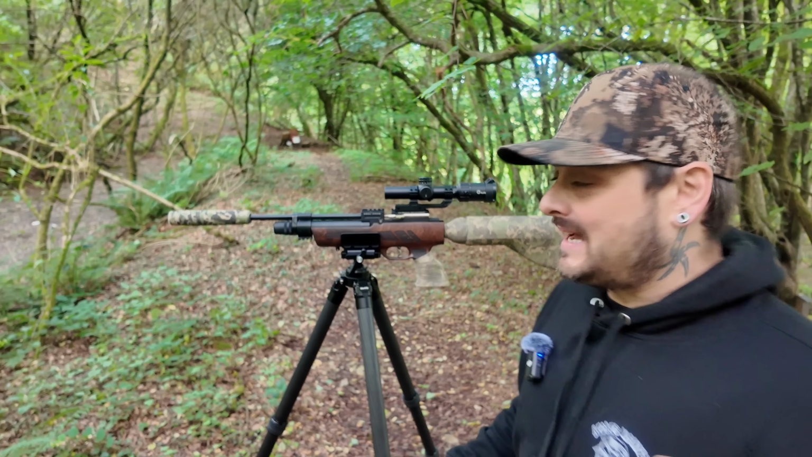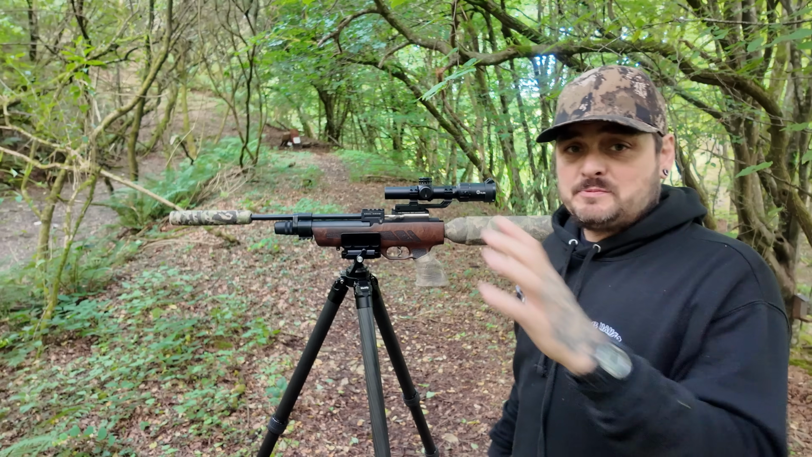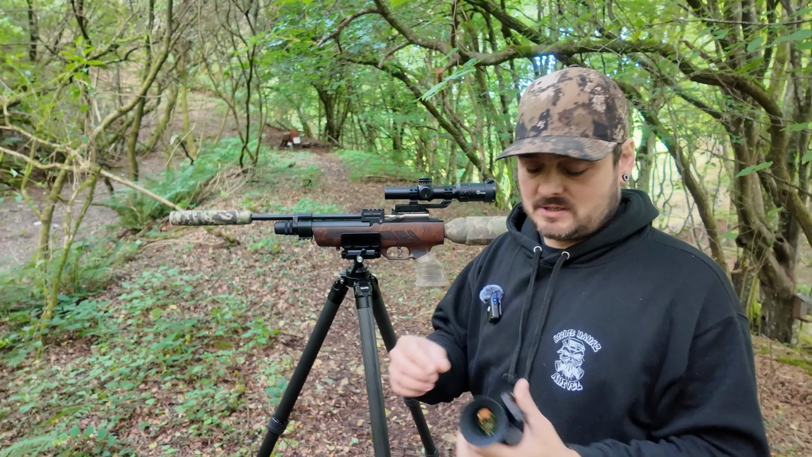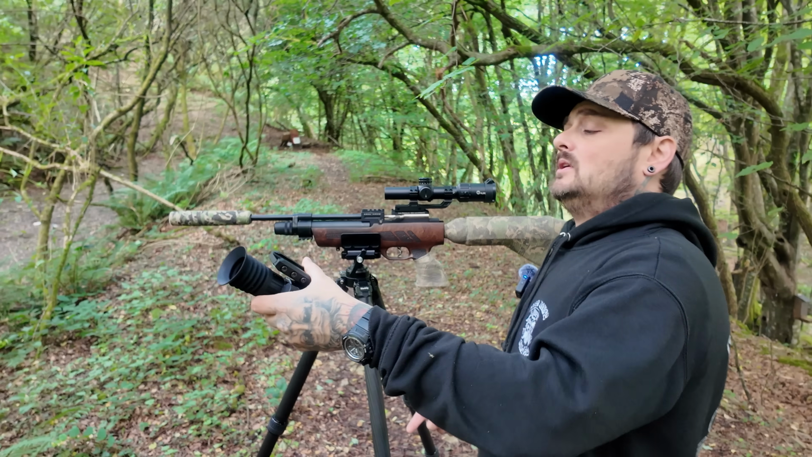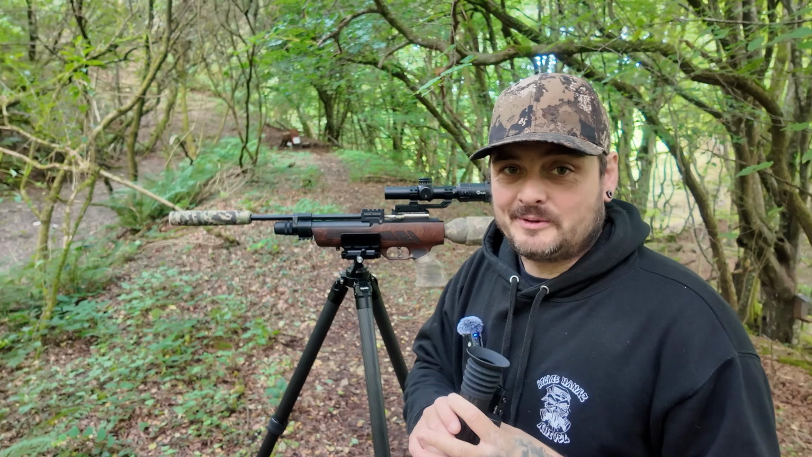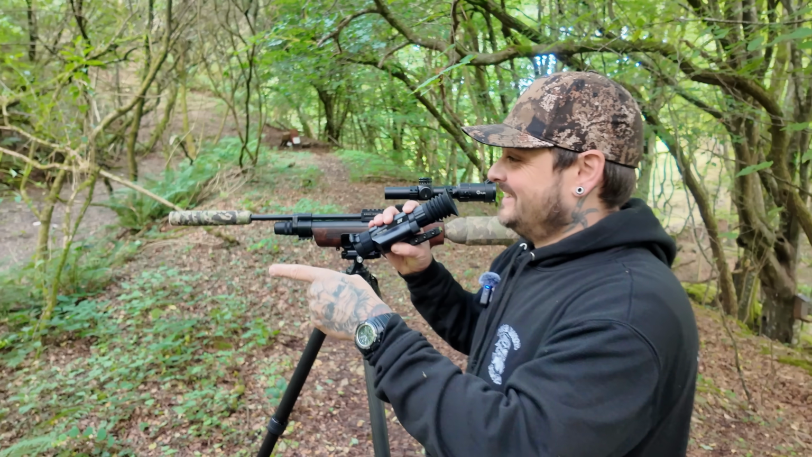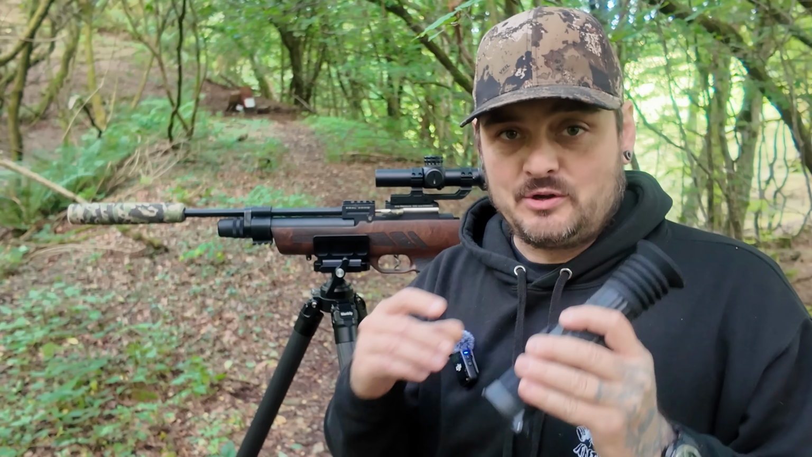Then later that evening when it was dark, I'm standing with my rifle on a stand. It's pitch black. I've waited for the rats to come, right? It was a different rifle. It's my HW100, but I've had to bring this one for different reasons, I'll tell you in a second. So I'm looking through my handheld thermal monocular, having a look, and I spot some rats, right? That's where this thing became painfully a handheld thermal monocular.